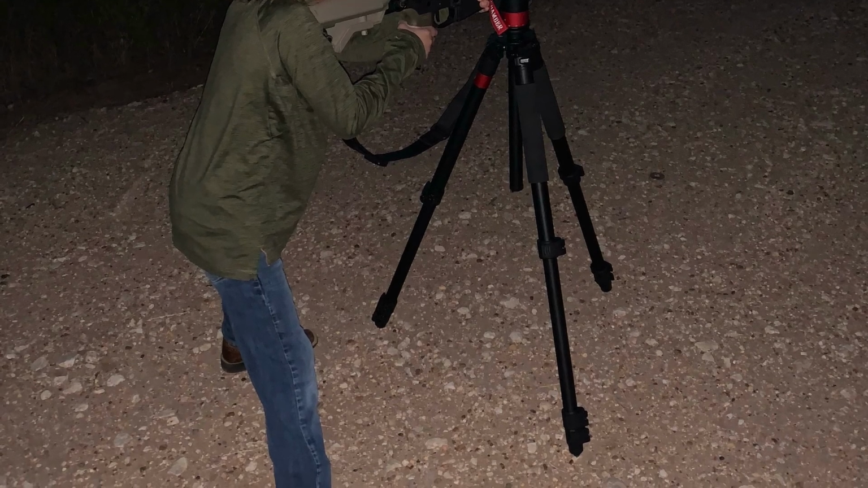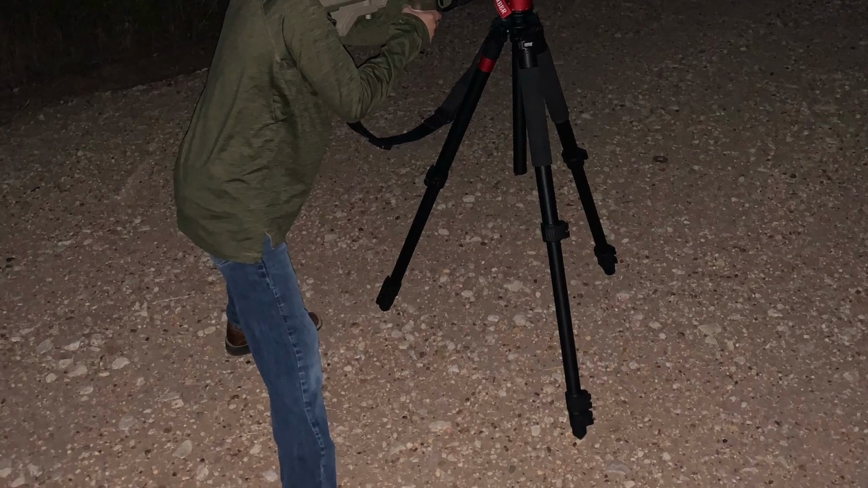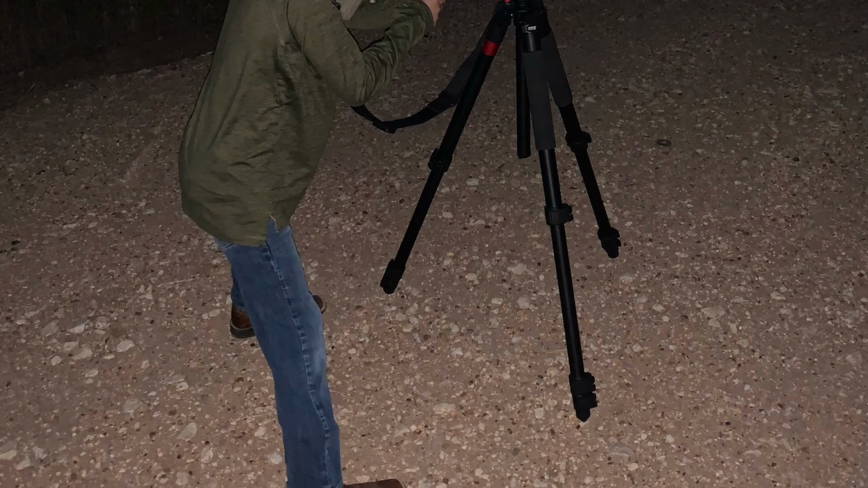He's 6 years old. He's been shooting for about a year and a half now. So he's ready to shoot. He's a good shooter. I'm just getting him set up on this tripod down the dirt road to see how high I needed to get it for him and get him accustomed to the scope so he could see what stuff looked like through the thermal.